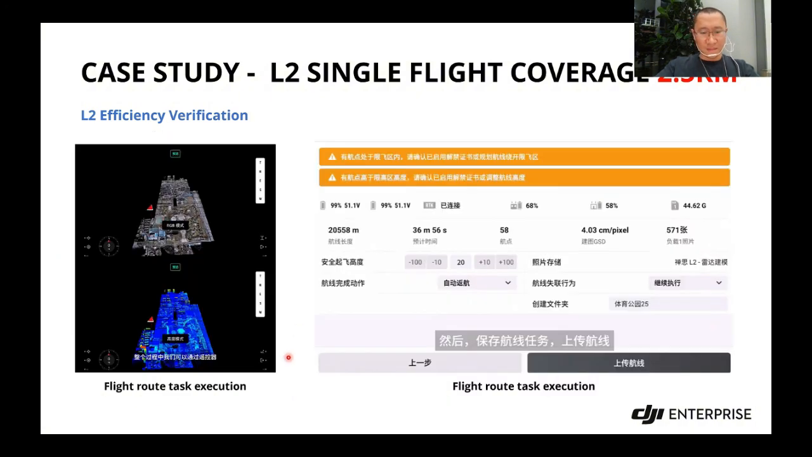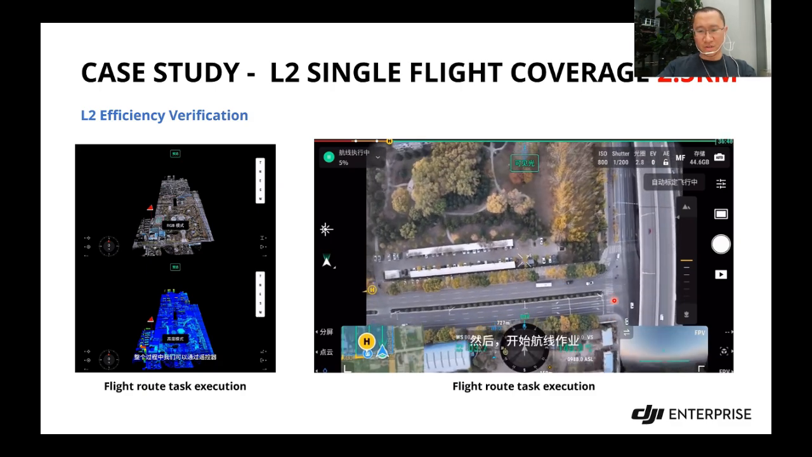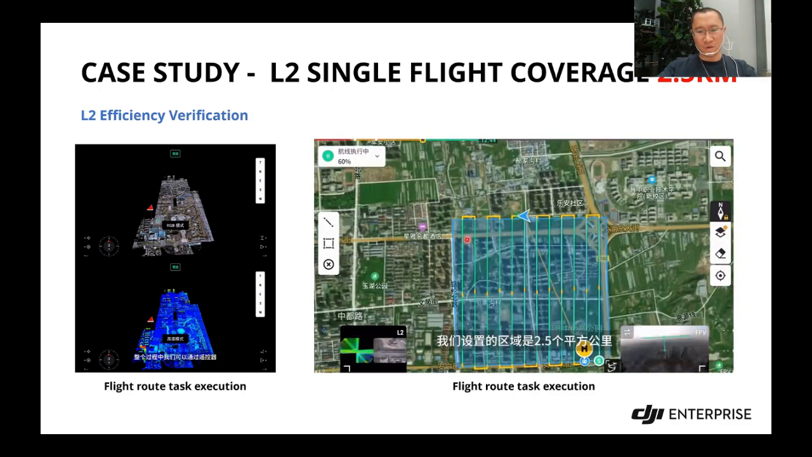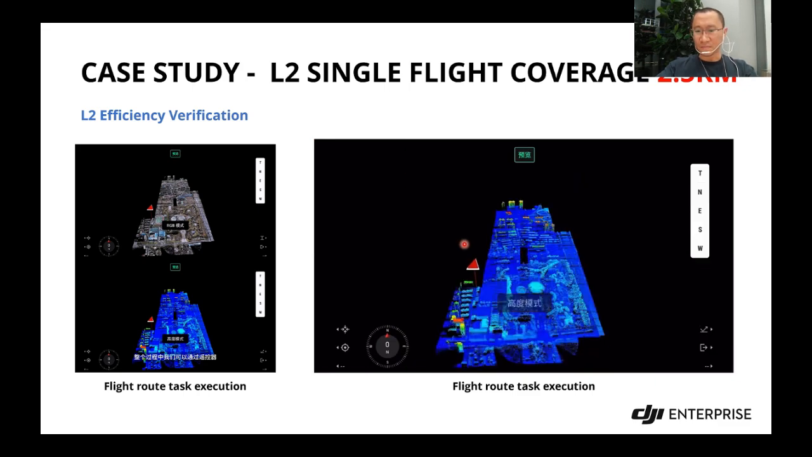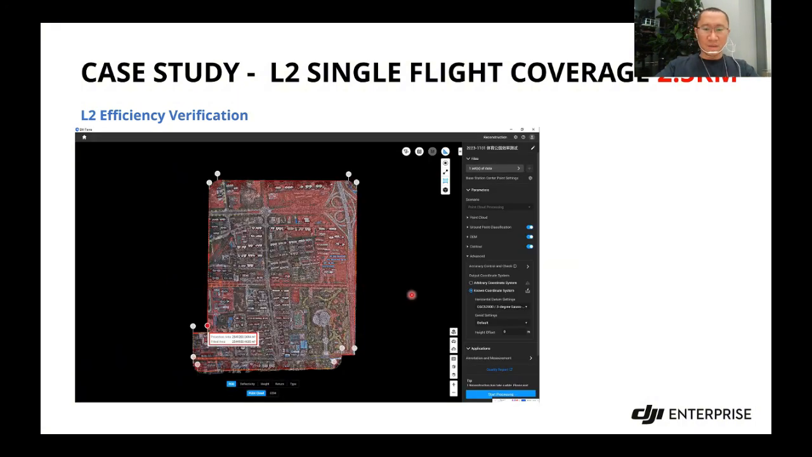So let's see how the mission is carried out. We upload the mission to the drone, and then the drone first does the IMU calibration, front and back, 3 times, and then the drone starts the mission. This is a screen recording from their controller in the actual case. This is how it looks during the mission. Okay, and let's do some post-processing in DJI Terra.